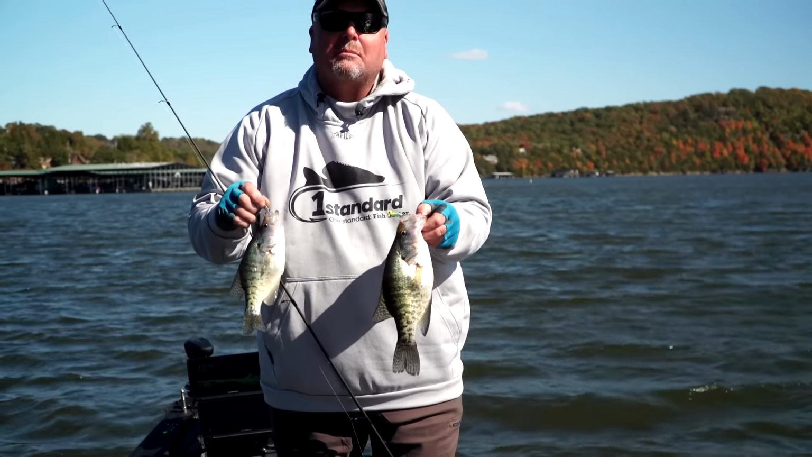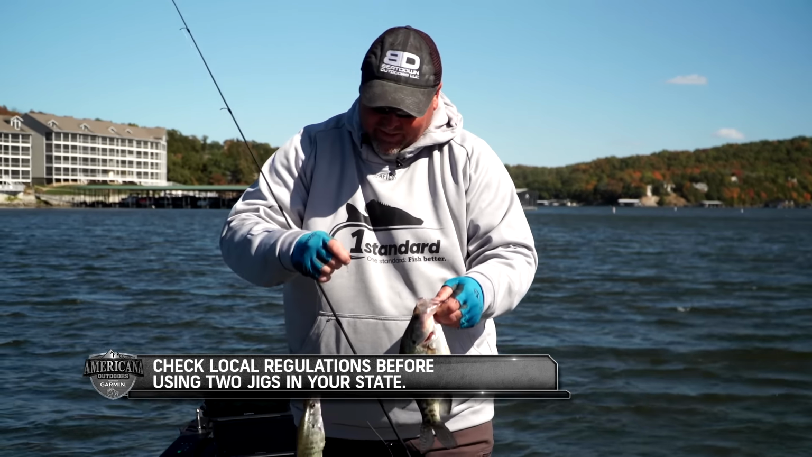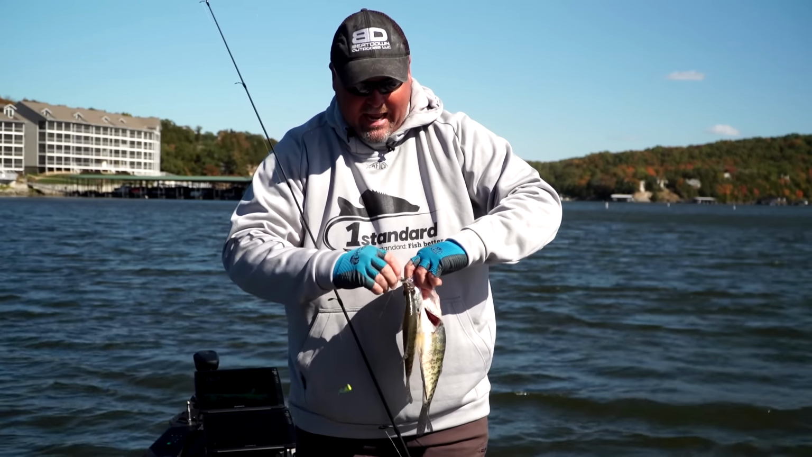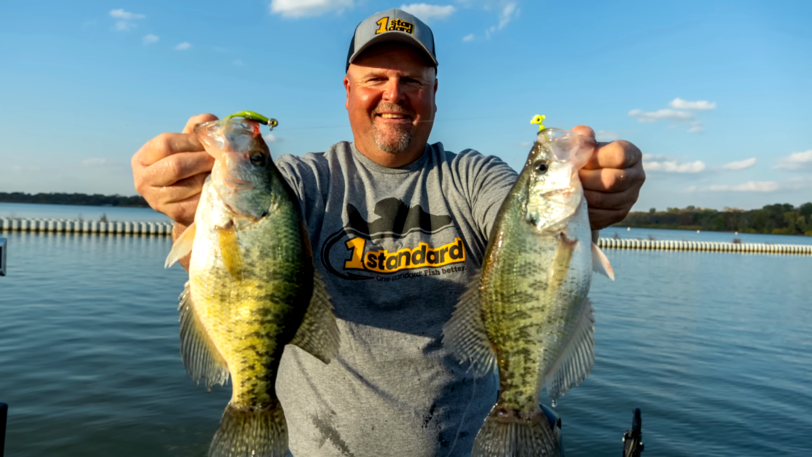You know, that's the whole concept behind the stacker head, using the bait head as well. And we got 2 really nice crappie right there at the same time. You know, people have done that for years, but now it's just easier to do with the 1Standard system and the stacker head mixed in with the bait head right there.